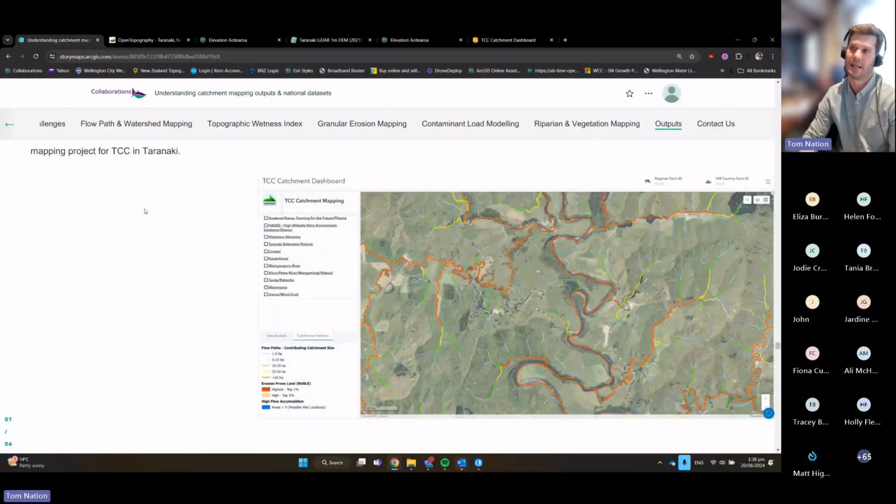And sorry, I'll just go back to that. That's where Paul from the Taranaki catchment communities is using that as a base tool when he's having discussions and workshops with his farmers and catchment groups. So that's a really useful way to have everything in one place.